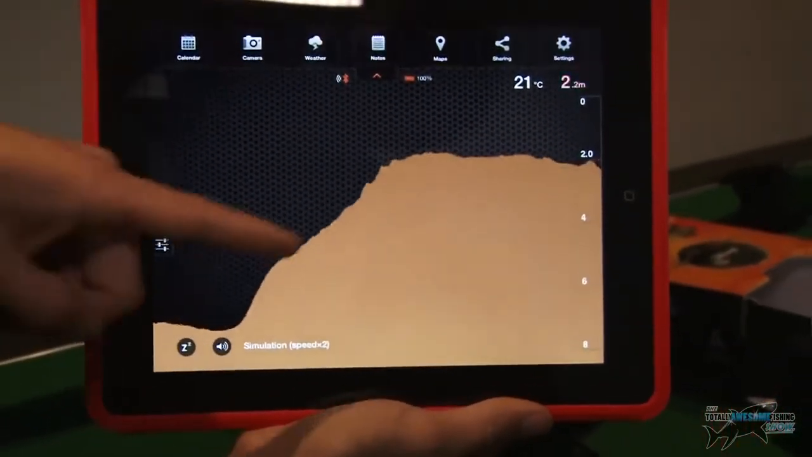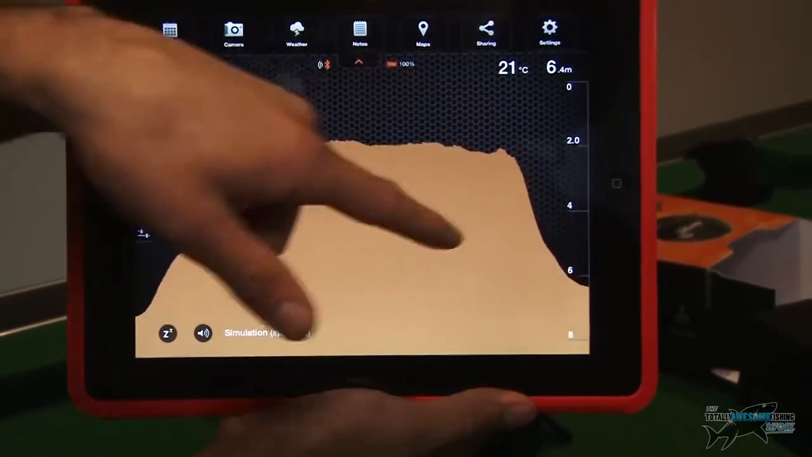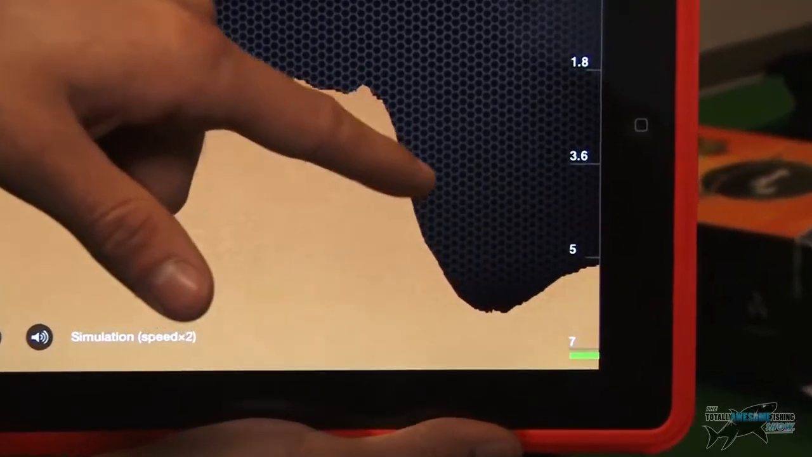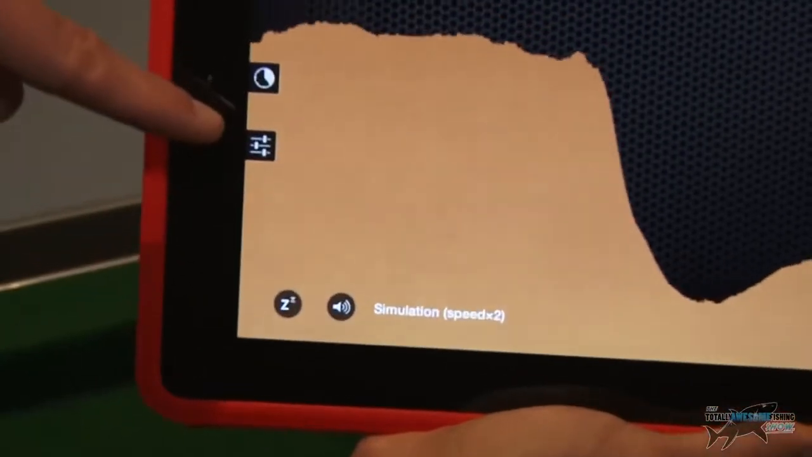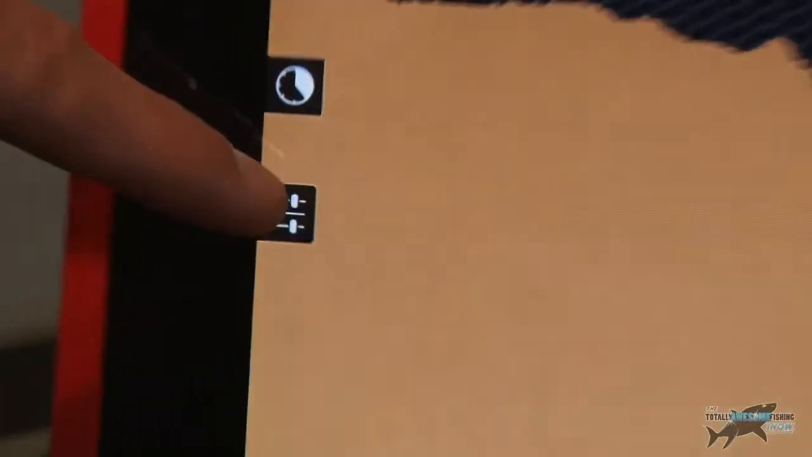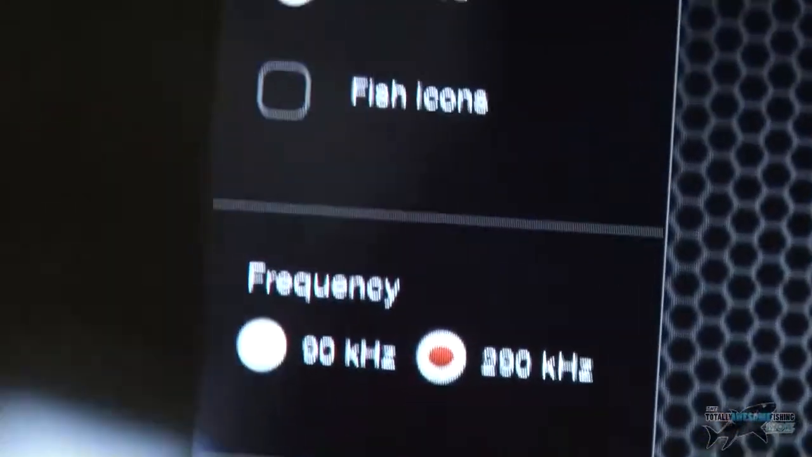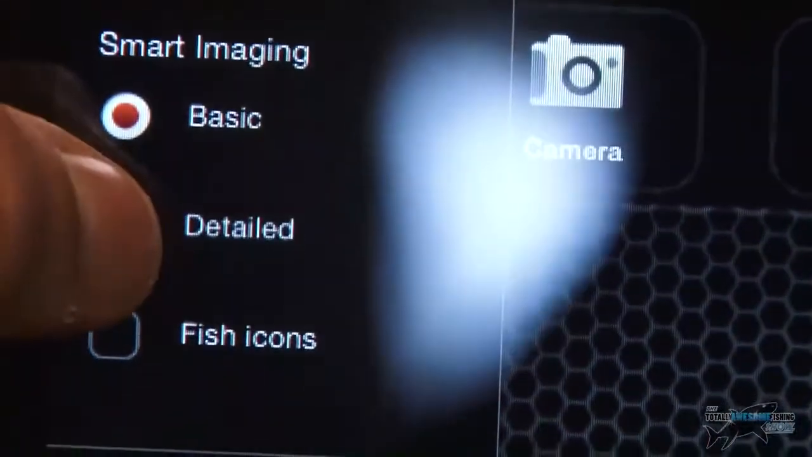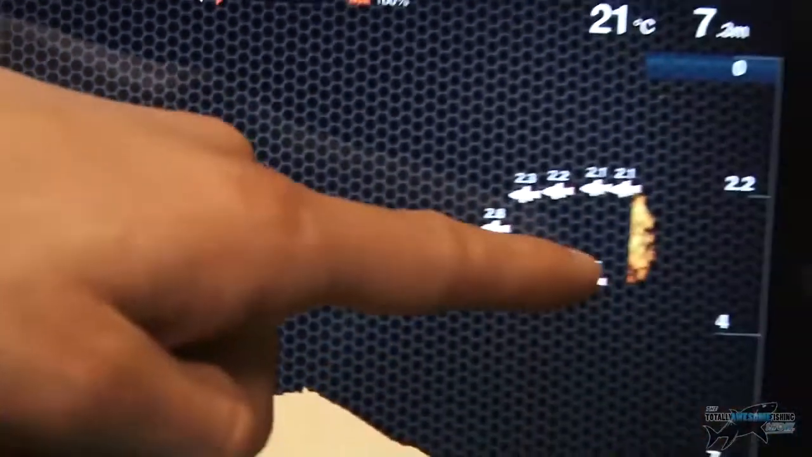It's just a simulation obviously, it's giving me a basic overline here of the depth and the contour of the bottom. What I'd like to know is the composition, and that's what's great about this. Over here, there's a small settings tab, and if you press that, up here you've got different settings, it's got smart imaging. I'm on the basic setting at the moment. Now it's got detailed here, so I'm going to select detailed, and instantly I can see on the sounder, look at the detail it's giving me now.